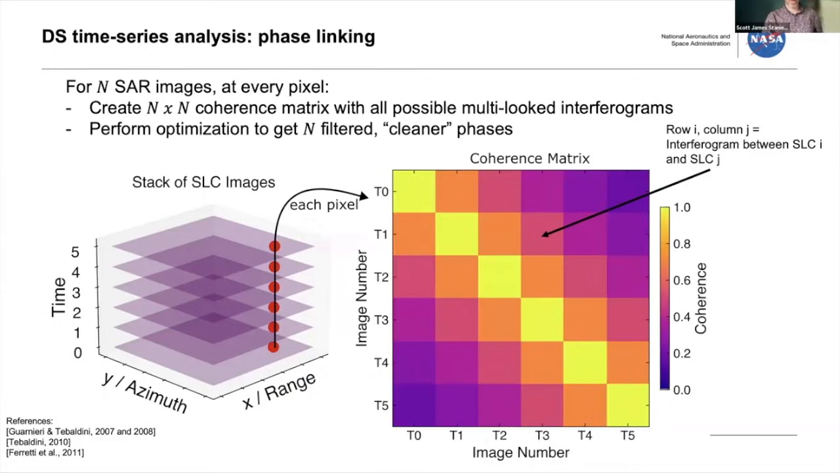And you read it off by saying, if I have row 1 and column 3, the amplitude of that is the correlation for the interferogram 1 to 3. And the phase of that will be the angle of my interferogram from day 1 to day 3. The spatial view, so now that's like 1 pixel.